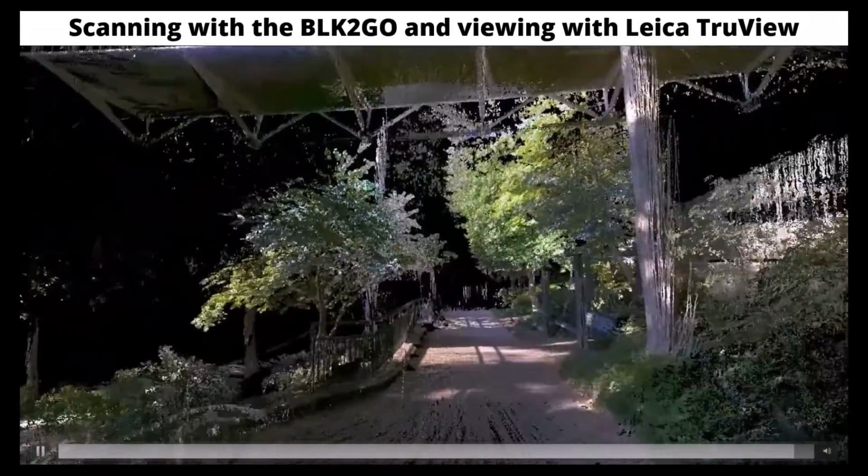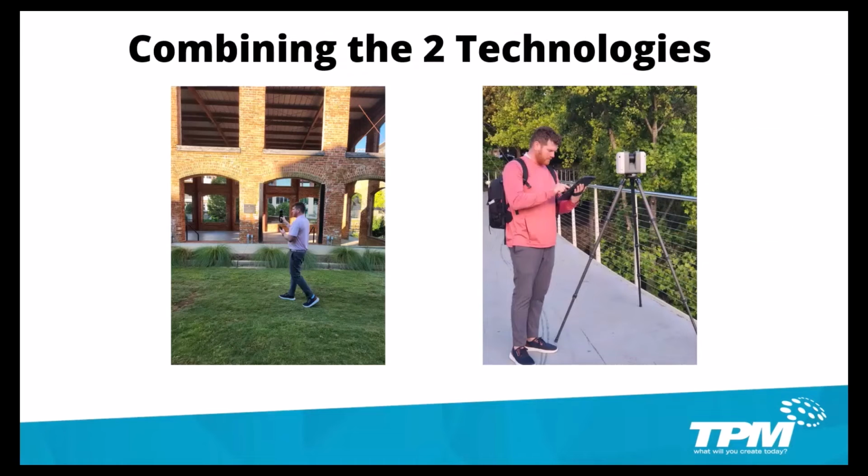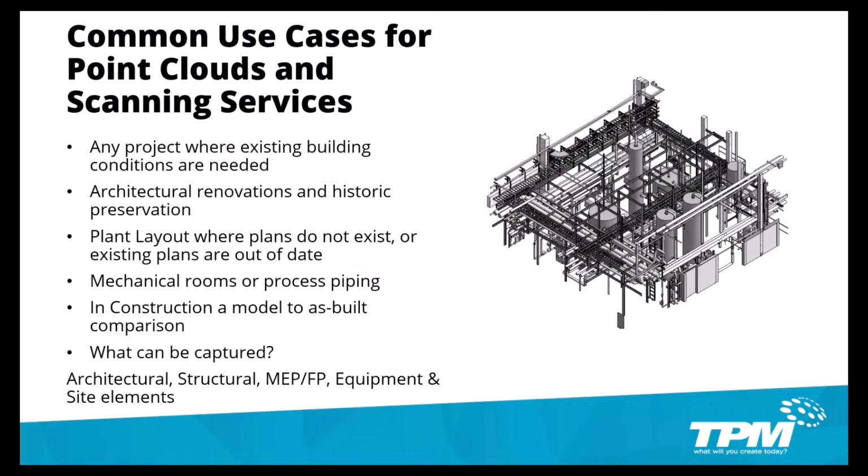We have a few common use cases for point clouds. This would be any project where there are pre-existing conditions. Any type of architectural renovations that need to be done can be scanned, and then you have accurate layouts. Any type of piping can be scanned and then modeled, so you have accurate layout of the piping. Anything that can be seen can be captured.